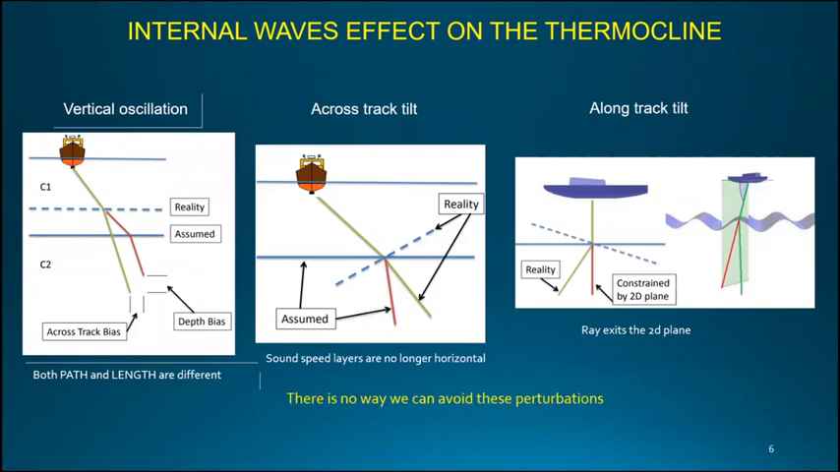So, two important considerations. There is no way we can avoid these perturbations. They have an environmental origin, so they will always be there, no matter how good our equipment is. And the second thing, the wavelengths are so short that no current mechanical sampler can capture them.